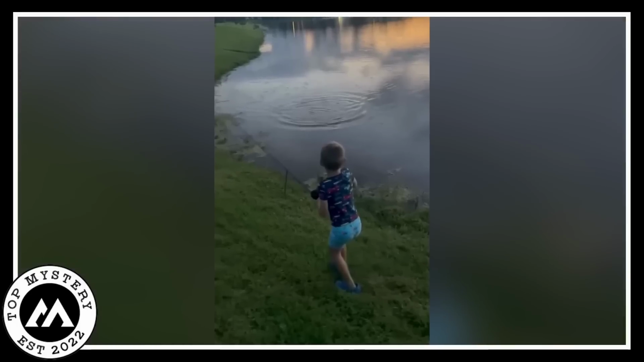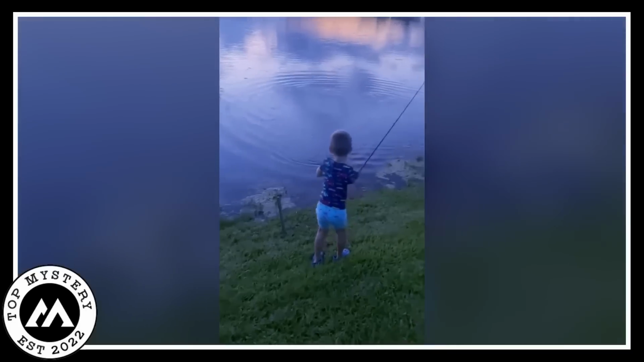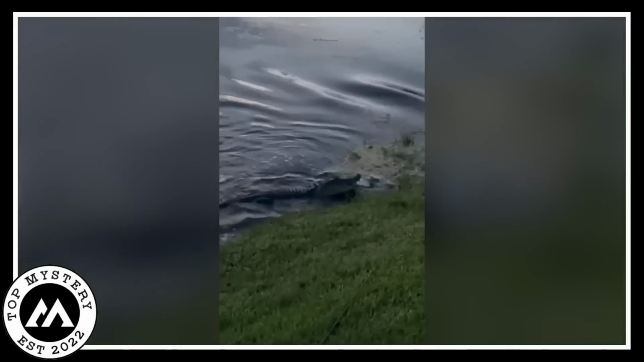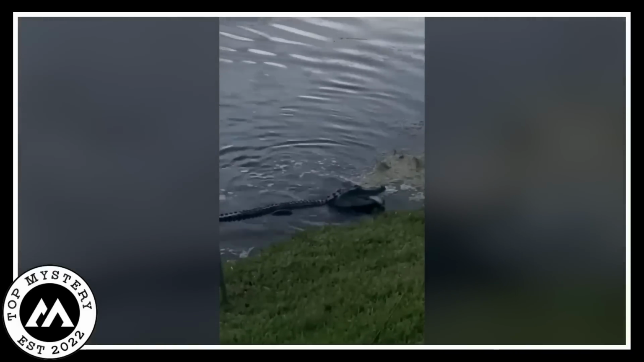The unsuspecting boy, absorbed in the thrill of the catch, was caught off guard. The splash echoed through the serene surroundings as the alligator's attempt was captured by a hidden camera. The reptilian thief's daring attack unfolded in a series of shots, freezing the heart-pounding moment when predator and prey collide.